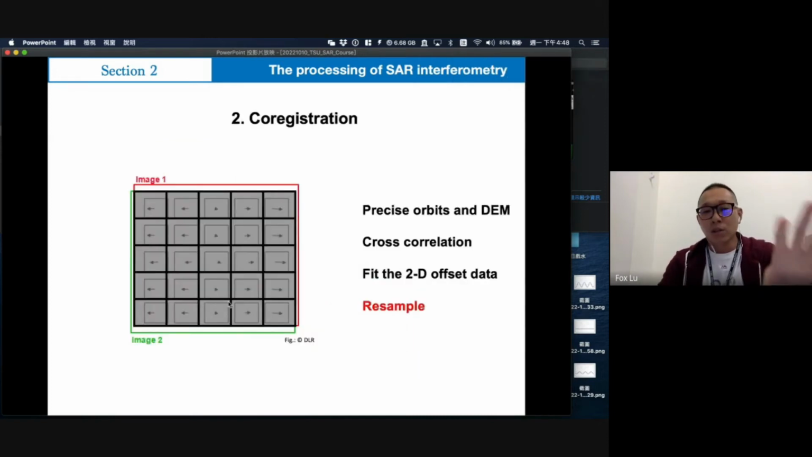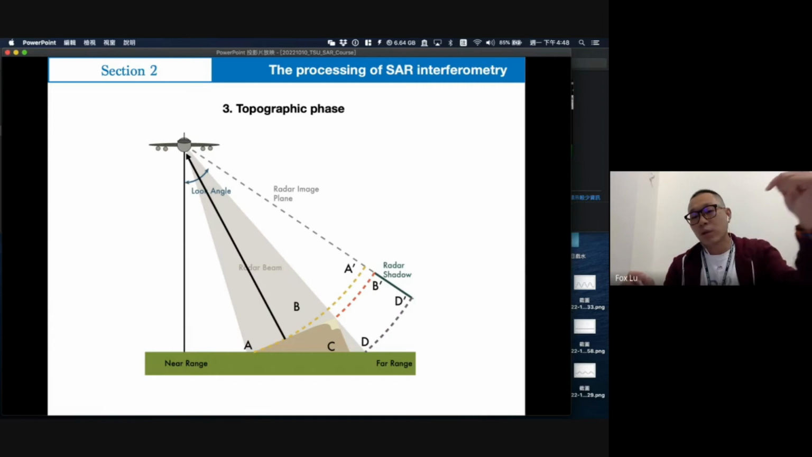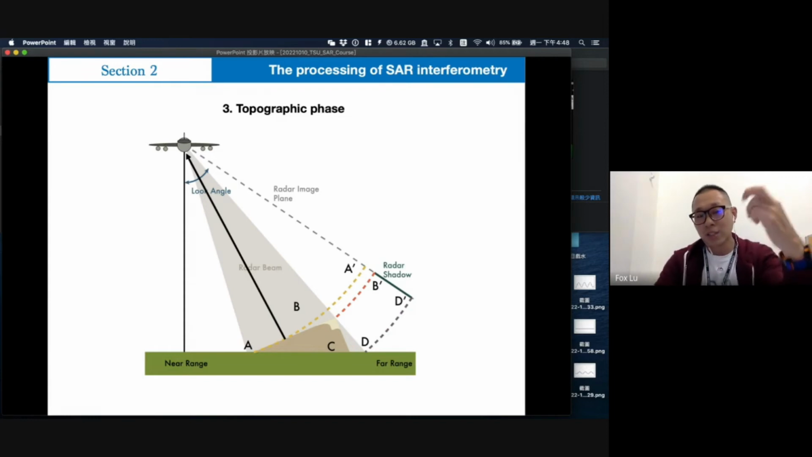So when we have done the co-registration, the next step is we need to measure the topography phase. Topography phase is due to the radar signal hitting the surface, which reflects the signal back to our antenna. When it reflects to our antennas, it helps us know two different radar look signals. The reflected signal is a little bit different. So we need to know this.